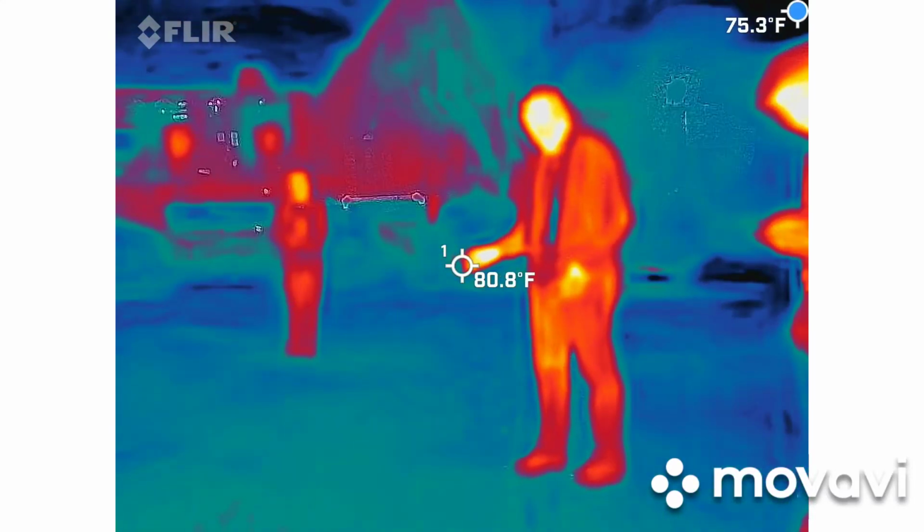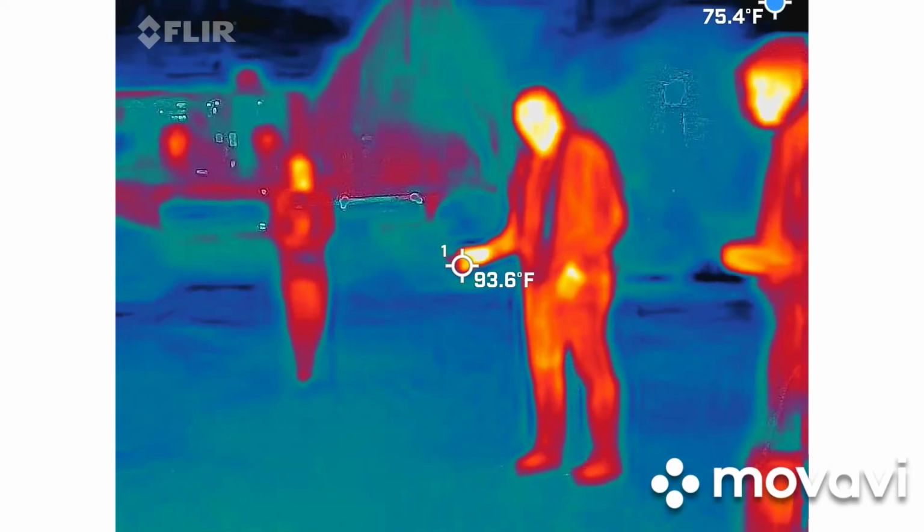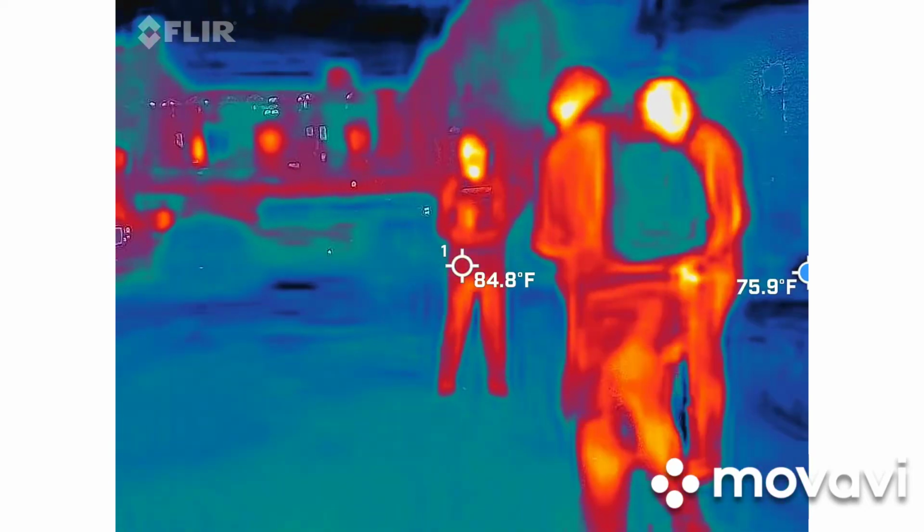So anything above 18 at this point is all in. I want to see how high I got a good look. No, I have 18 right here.